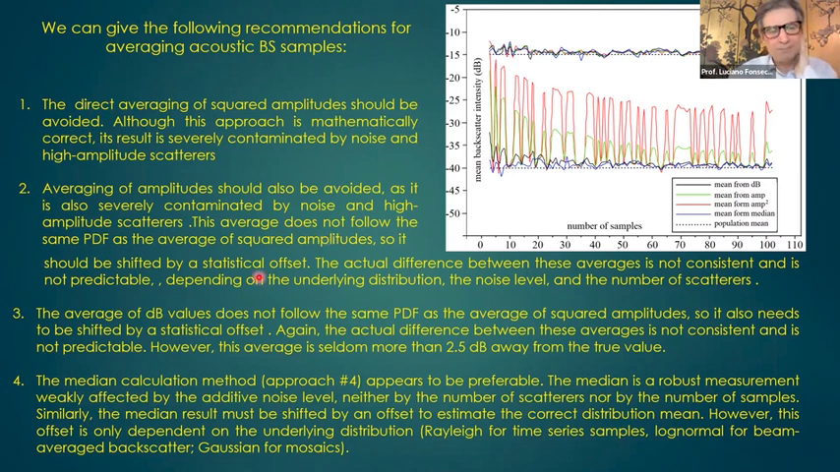If you average dBs, well, you have problems if you go below like 20 samples with the case of beam averaging snippet samples. But at least it's limited. It seldom goes beyond like 3 dB. So I put 25 with an average here. So it's pretty good, but that distortion is statistically unpredictable. So we recommend approach 4, that's calculating the median and adding the statistical offset.